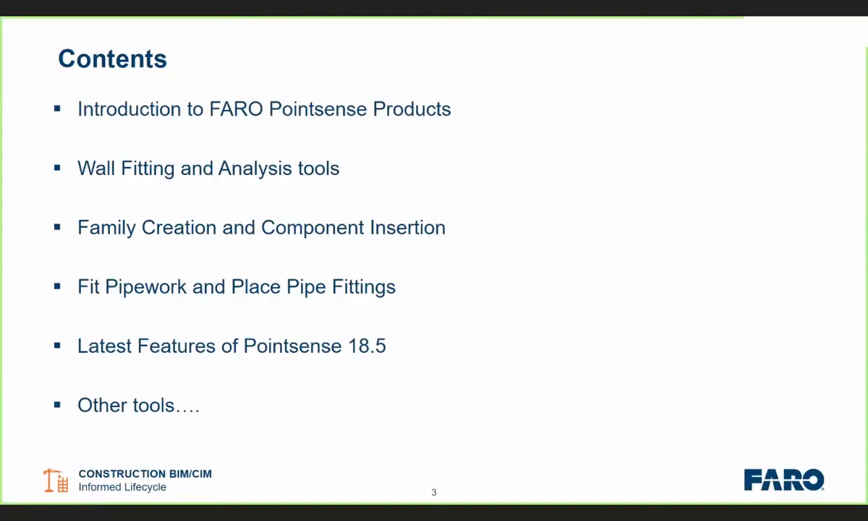We're then going to run through some of the wall fitting and analysis tools in PointSense for Revit, and obviously you can see on the screen there we've got some different things. So family creation and component insertion, fitting the pipework and placing pipe fittings, and we're also going to run through some of the latest features of PointSense for Revit 18.5, which is our most recent release currently. I say currently. But yeah, we're going to run through some of those things now.